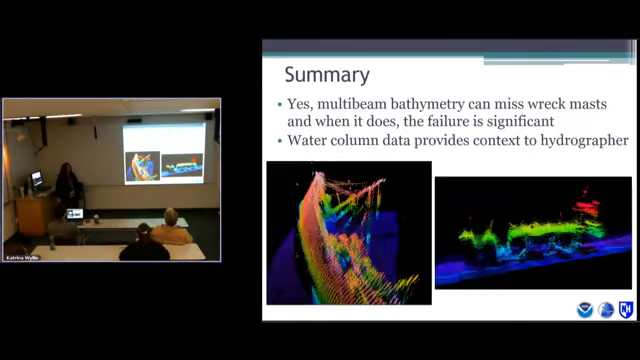Okay, so in summary, I have 2 summary slides. Yes, bathymetry can miss mass. If it does miss mass, it can be significant by meters. We're talking not just barely significant in terms of depth uncertainty, but meters. And about 10% of the time, I agree with that number, if you have a mast, you're likely to miss it.